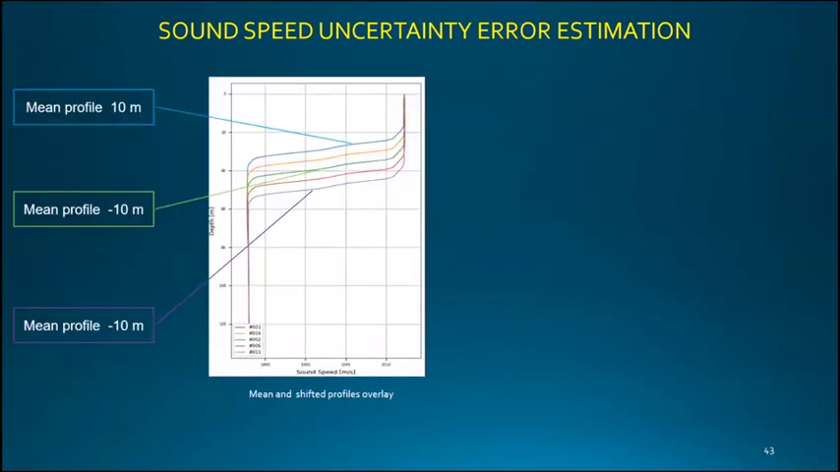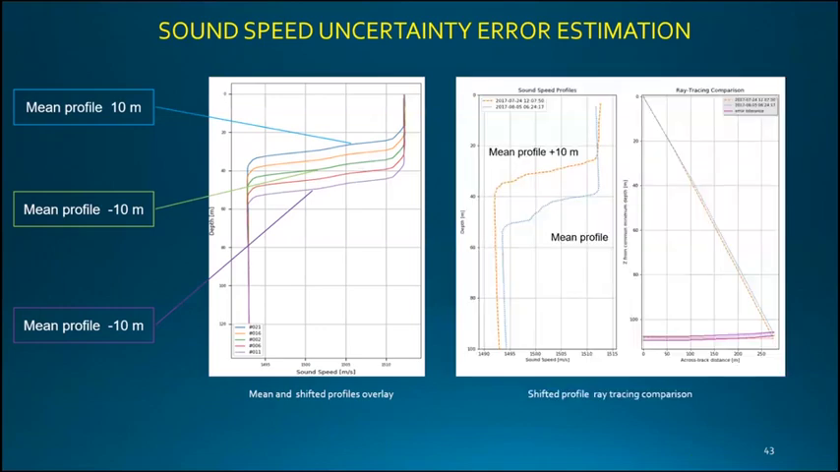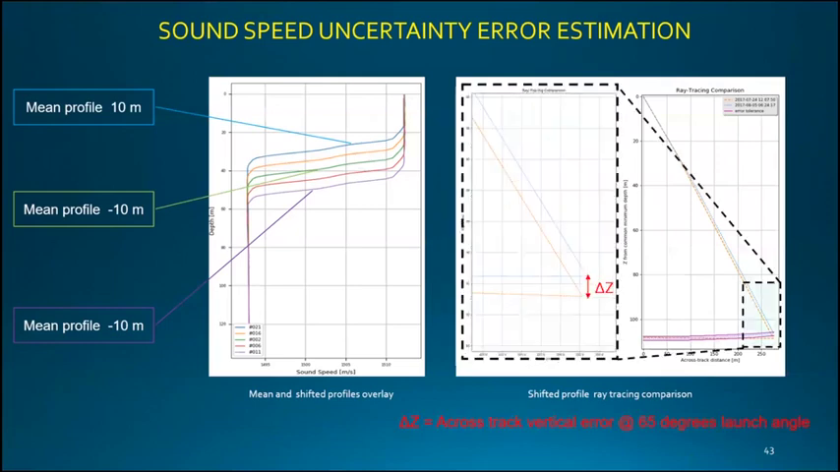So I generated a synthetic profile with the average gradients and the average slope. And I also computed 10 different profiles, exactly the same, but displaced up to 10 meters up and up to 10 meters down. Using the hydrographic tool Sound Speed Manager, I compared them 2 by 2, and I got the depth bias that we're causing at 65 degrees launch angle.